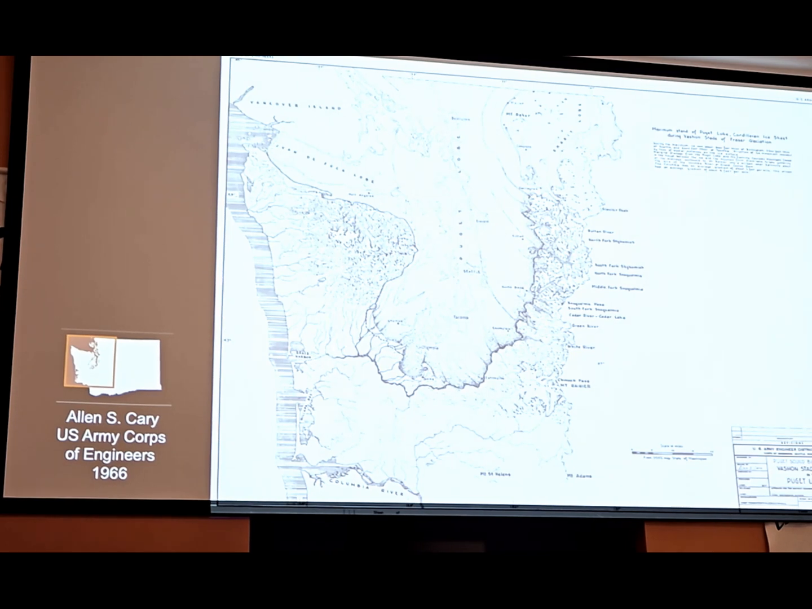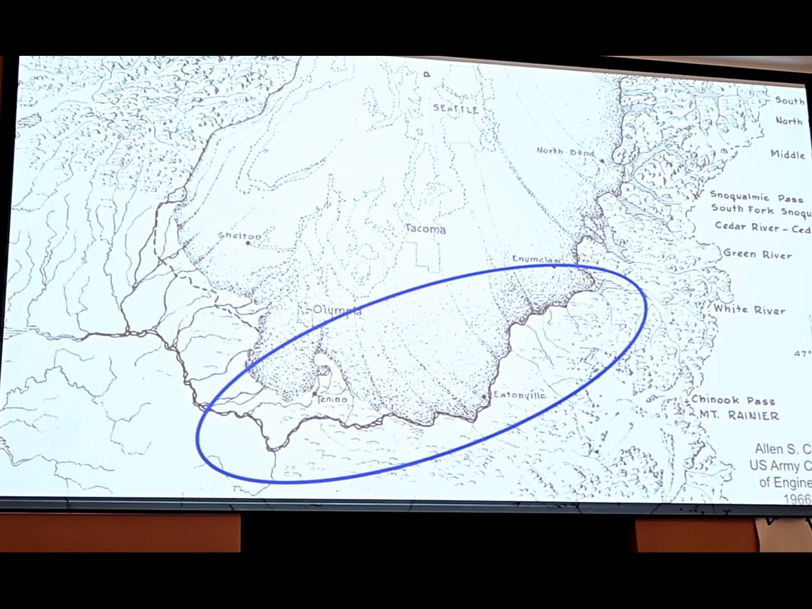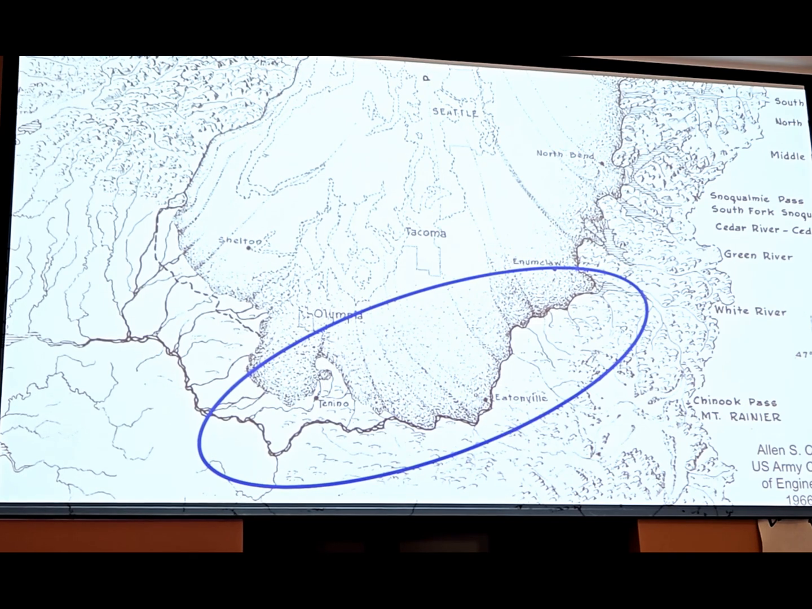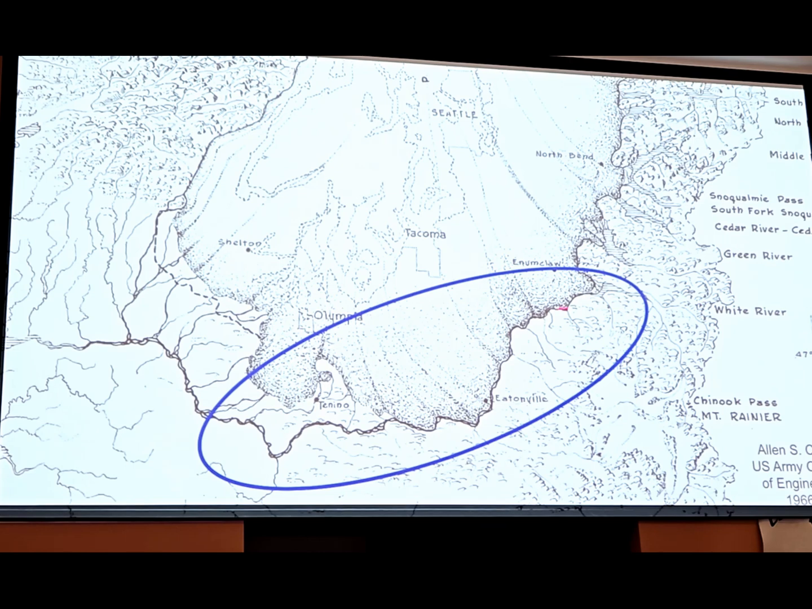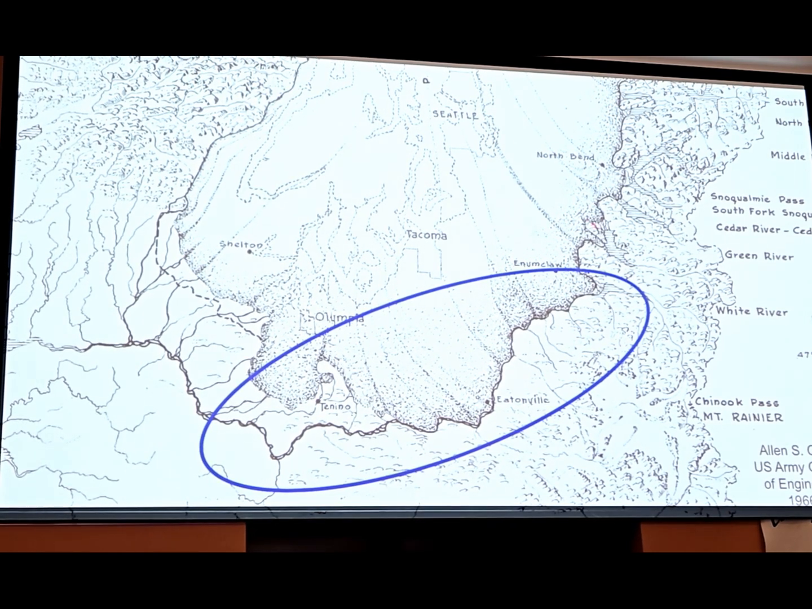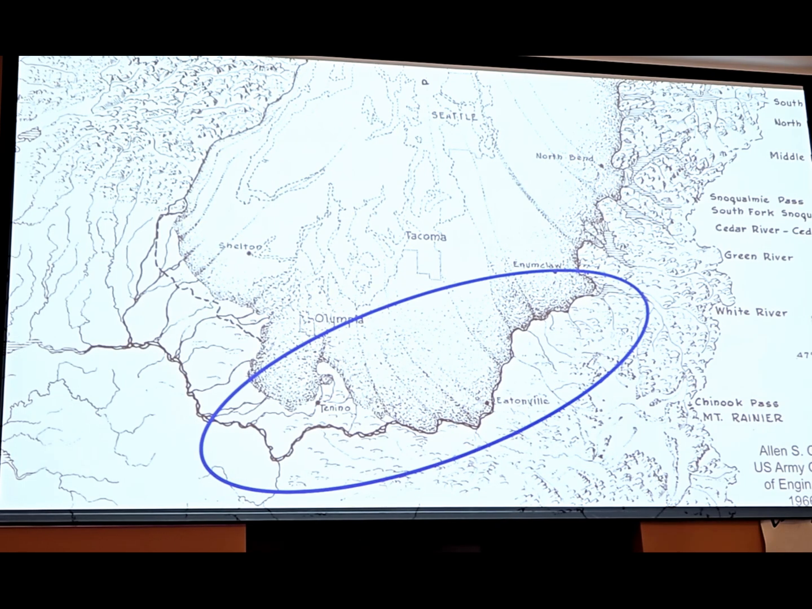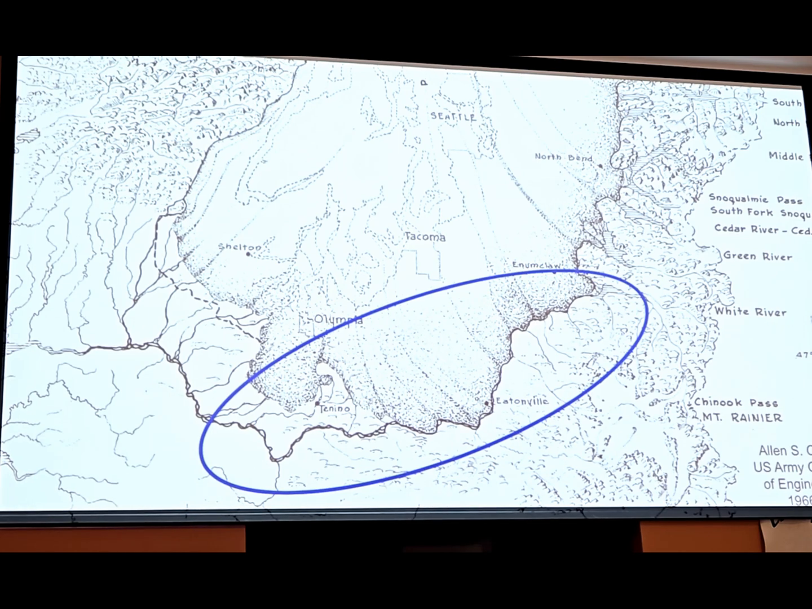But I'm going to connect back to that here in a second, but back to this Puget Lobe map by Alan Carey. As you can see, all these westward flowing rivers from the Cascades basically ran into this ice and had to go somewhere. So a lot of them flowed down to the Chehalis River Valley, which at the time was probably closer in size to what the Columbia River is today. So a much larger river system.